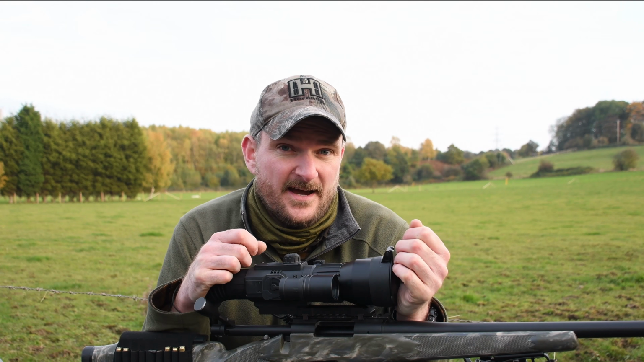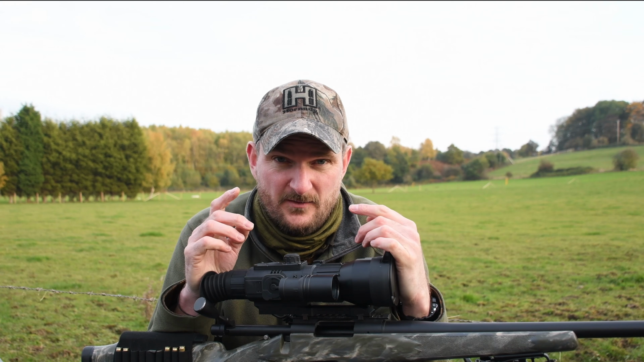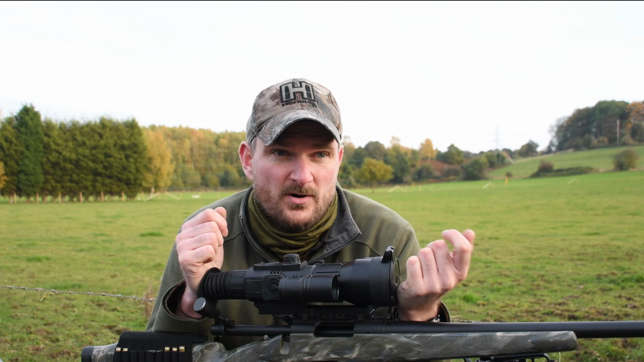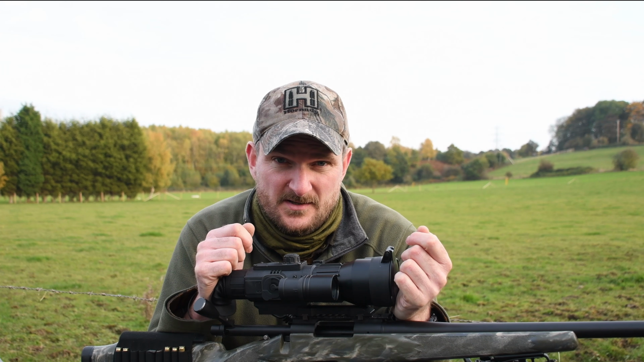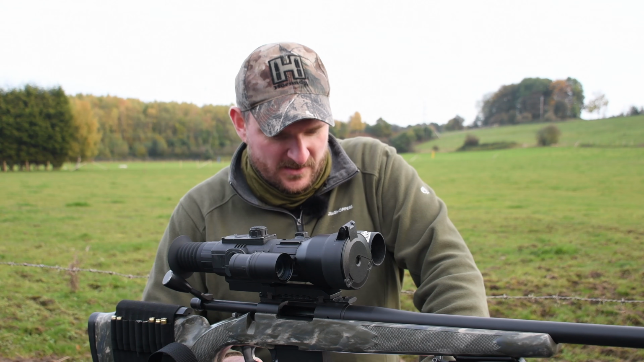There's a cant indicator as well. The cant indicator is two little arrows either side of the screen which tell you if you're tipping the rifle or not. It's quite handy in the dark, but I mean my land's got a lot of fence posts and things on it, so you always have a good idea of where roughly level is. What can I say about it?